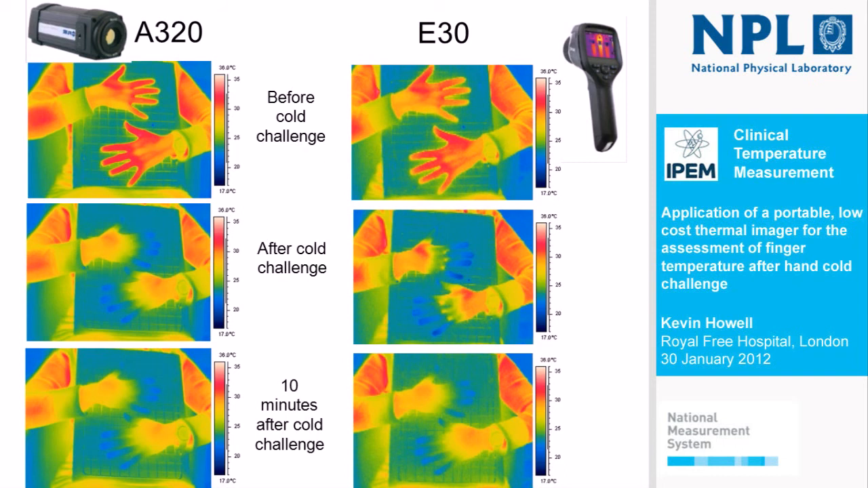I just thought I'd put in here, using uncorrected images, this is what you get straight out of the box from both cameras at all 3 time points from one patient. So you can see, if we compare the A320 to the E30 images, they are really remarkably similar. They tell an absolutely identical clinical story about this patient. We've colorized these images using the same palette, applied the same temperature scales, and they really are very, very similar rewarming sequences, aren't they, for the same patient, same sequence, but using 2 different cameras. So that's encouraging for a start.